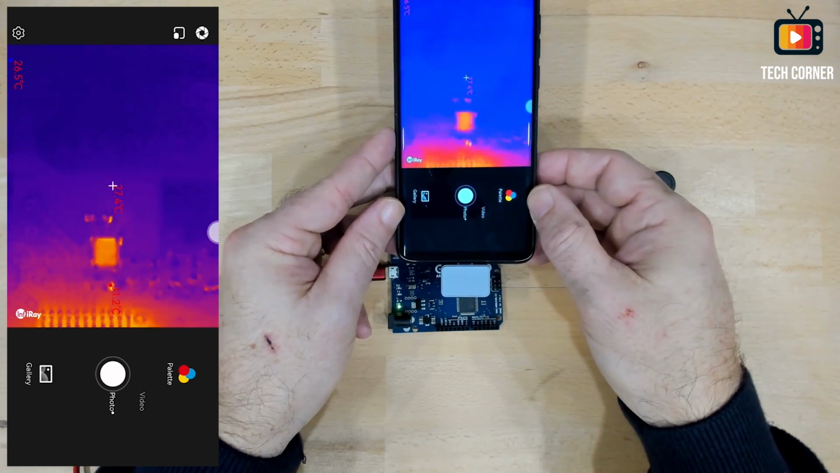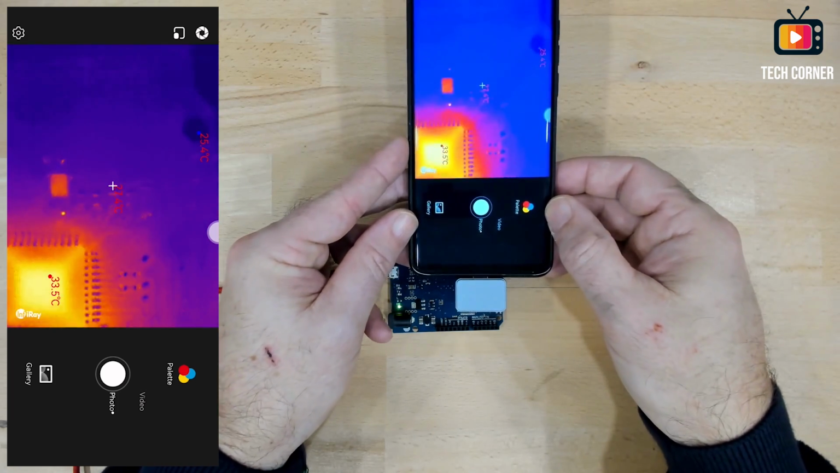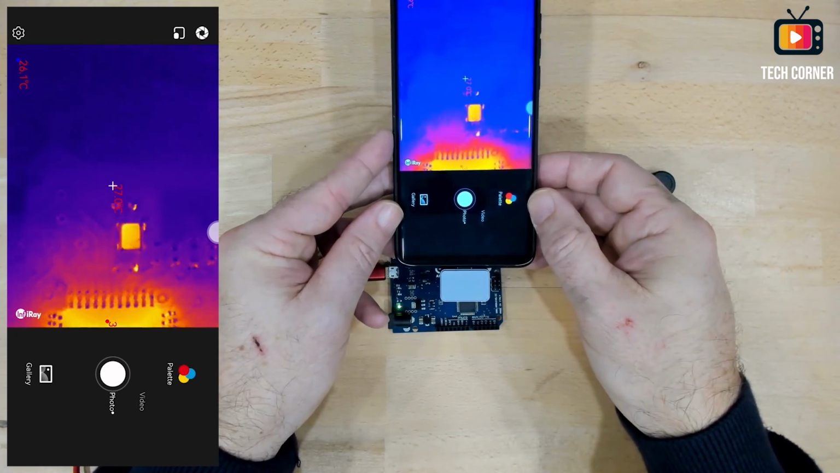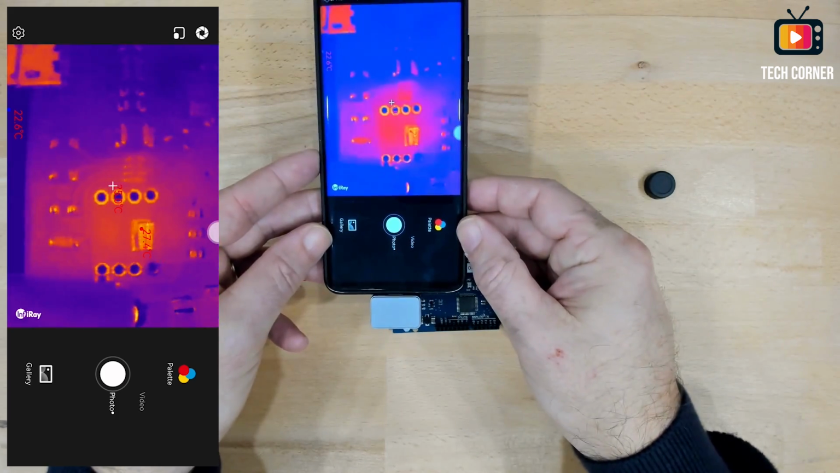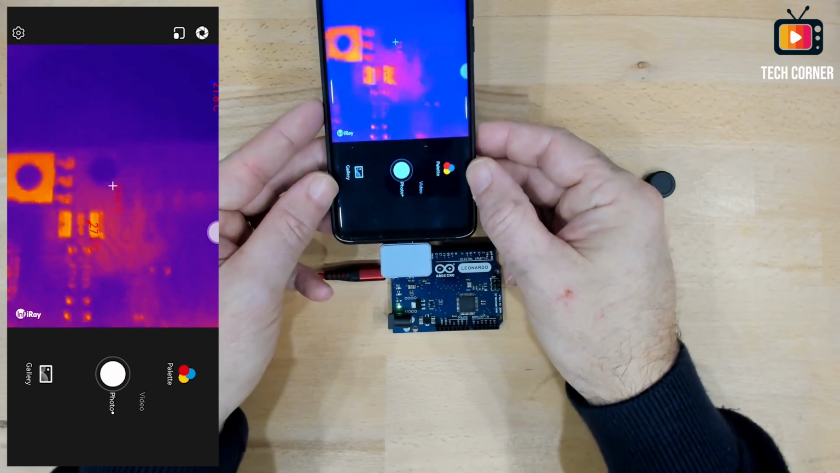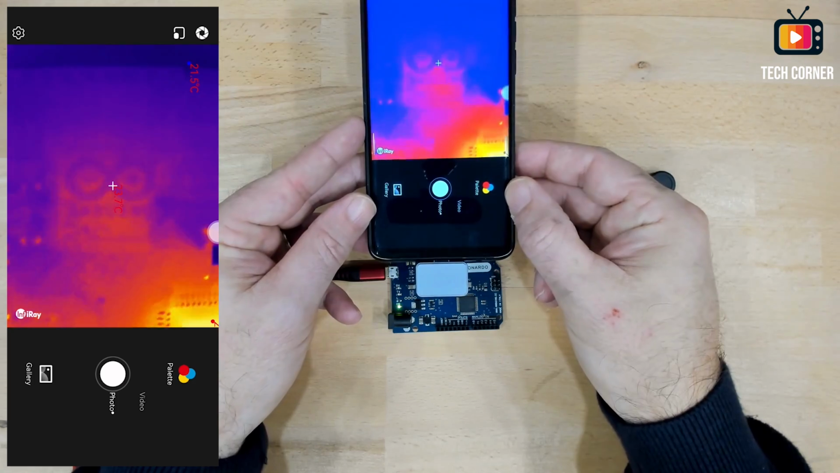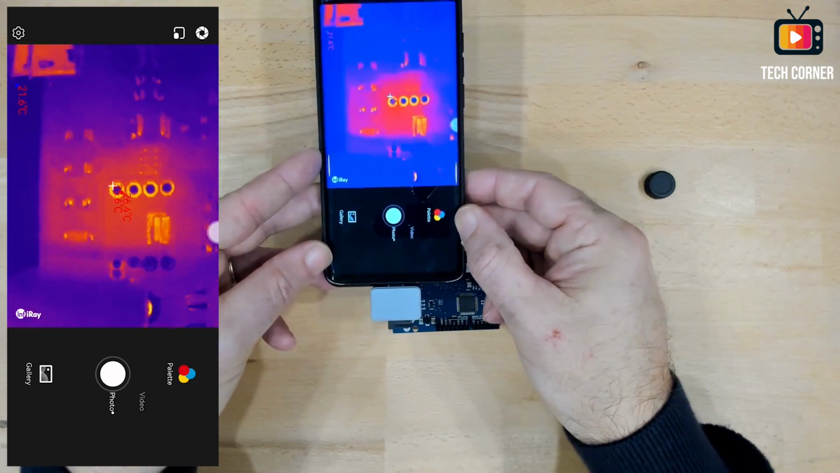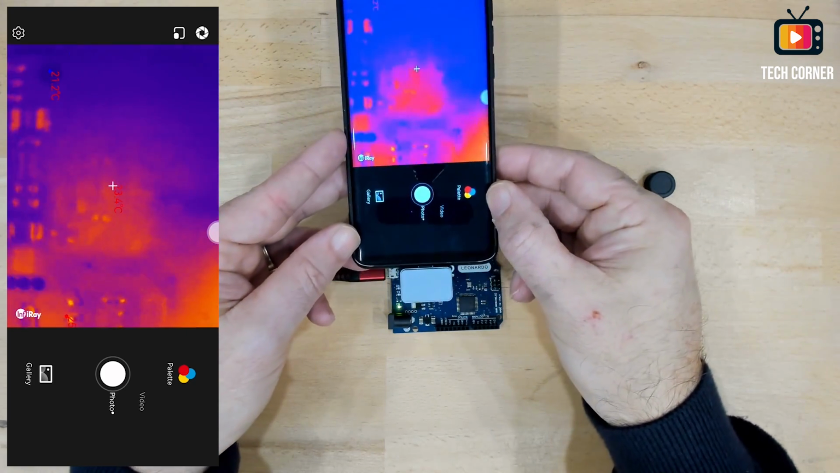Some more components. We can increase the height, focus more and better. So yeah, like this. And let's see from this side what we have here. You can totally see everything on the board. I think we can even see the Arduino letters. Let me show you. Yeah, here it is. Okay, so pretty good. Now I will take this board out and I will show you a Raspberry Pi.